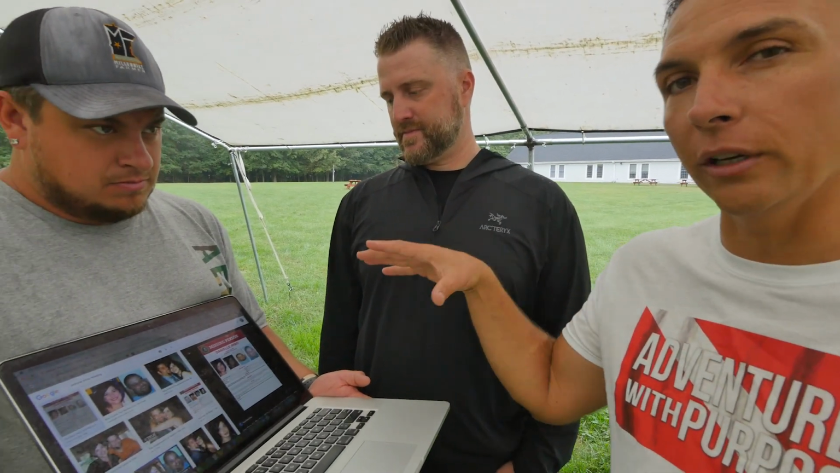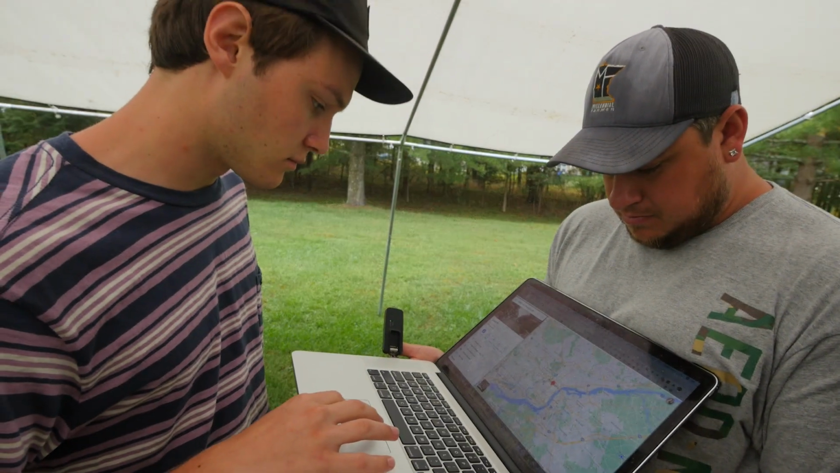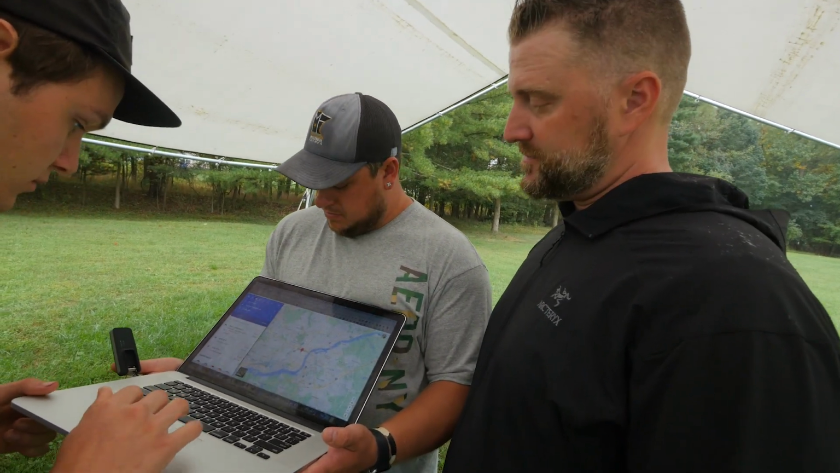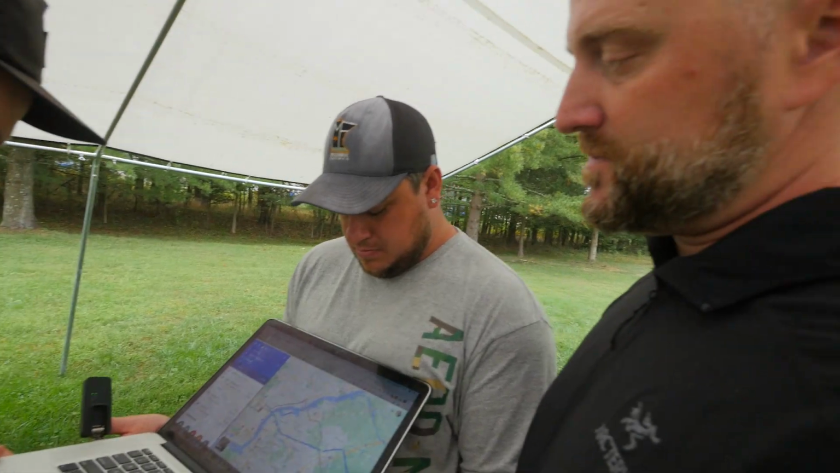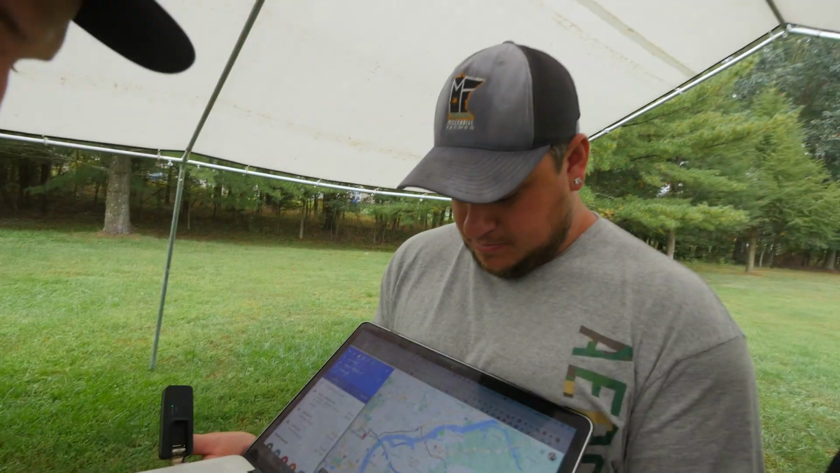That being said, we're gonna jump into the search and show you our theories and thoughts behind it, the reason why we're here in Mount Laurel, and how we're gonna start searching this one today. As cold case divers, one of the first things we want to do is identify where they were going, what routes they could have taken, and what bodies of water are between those.